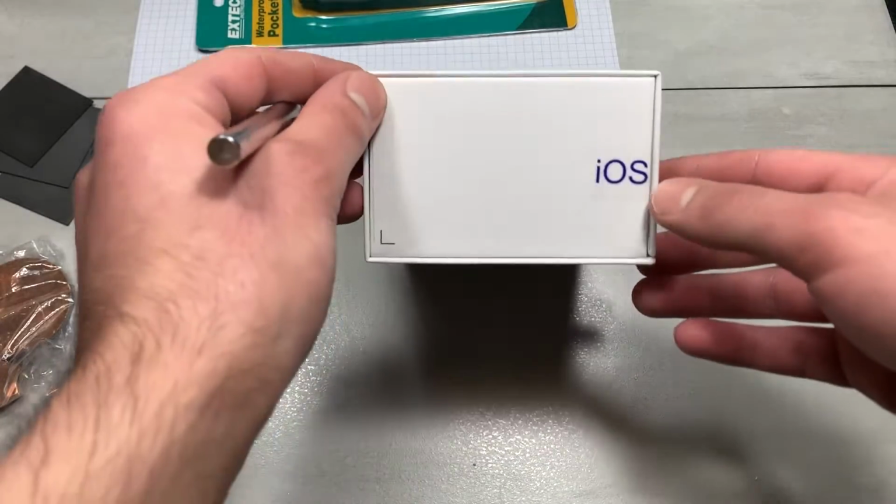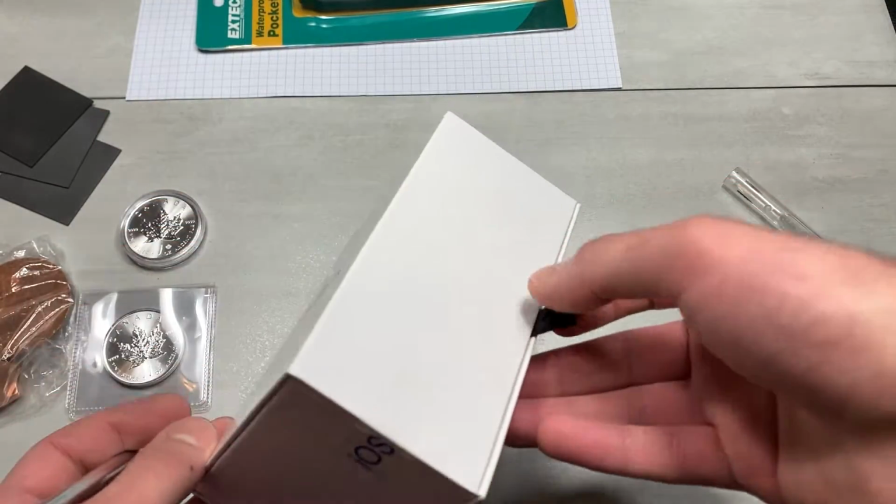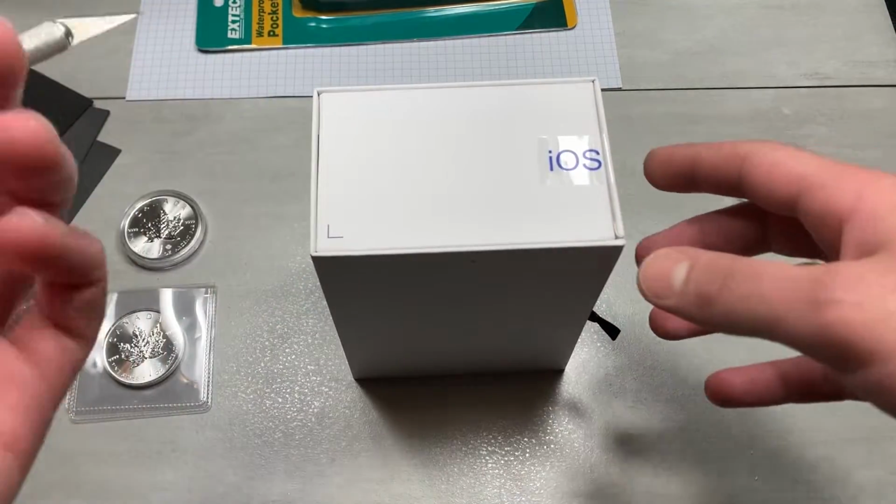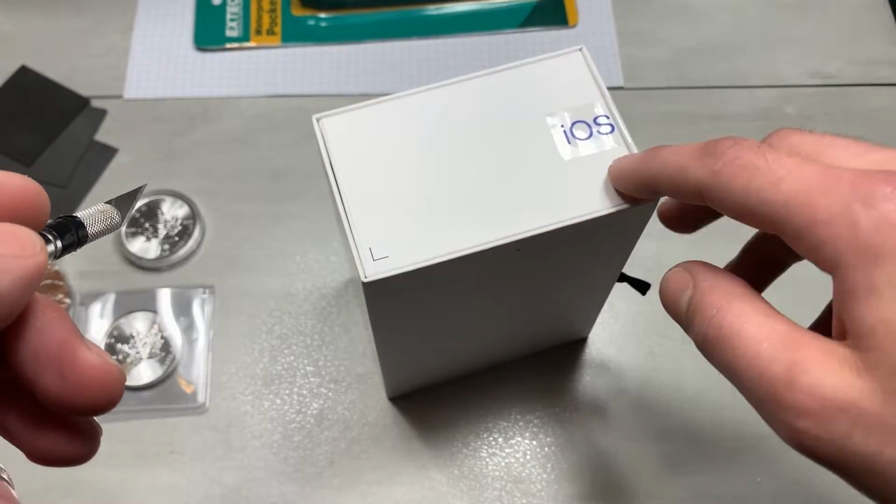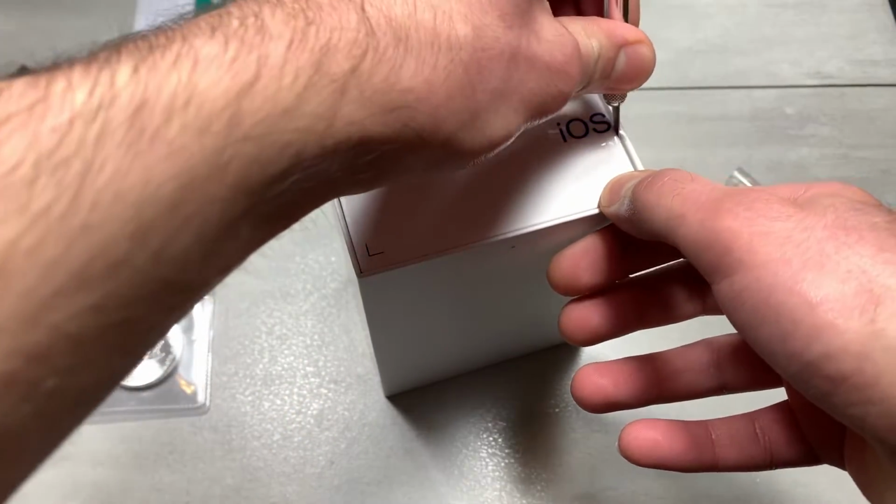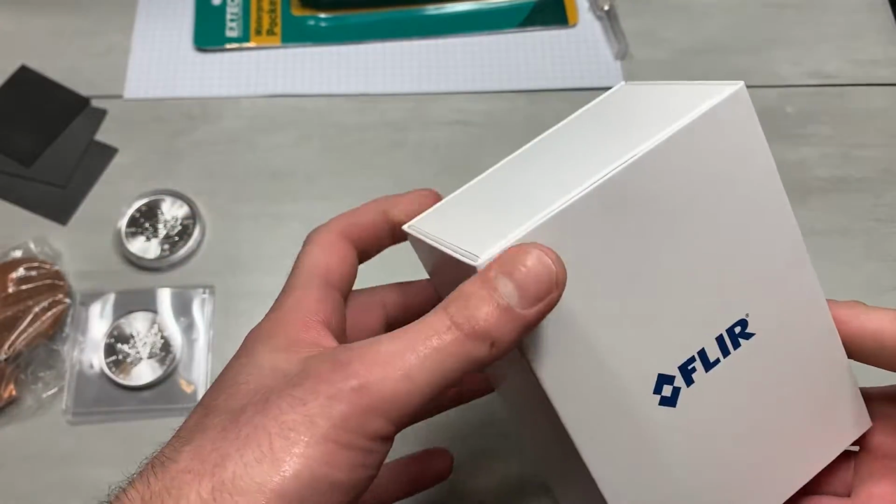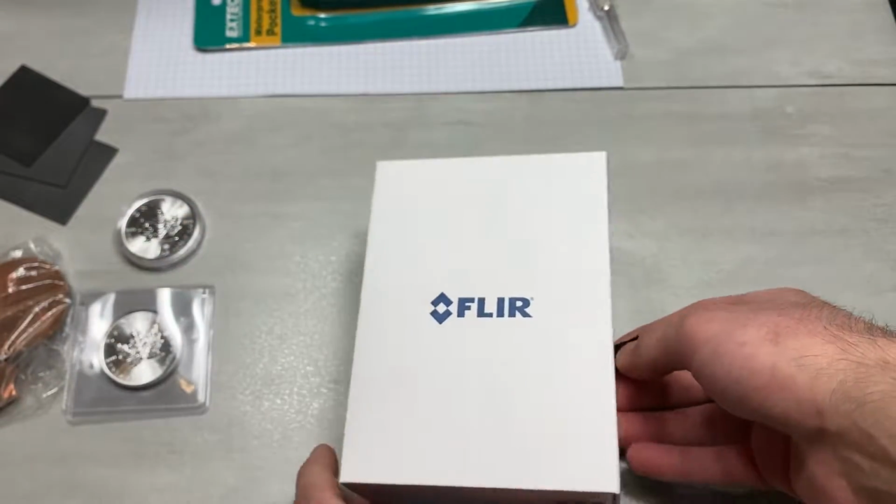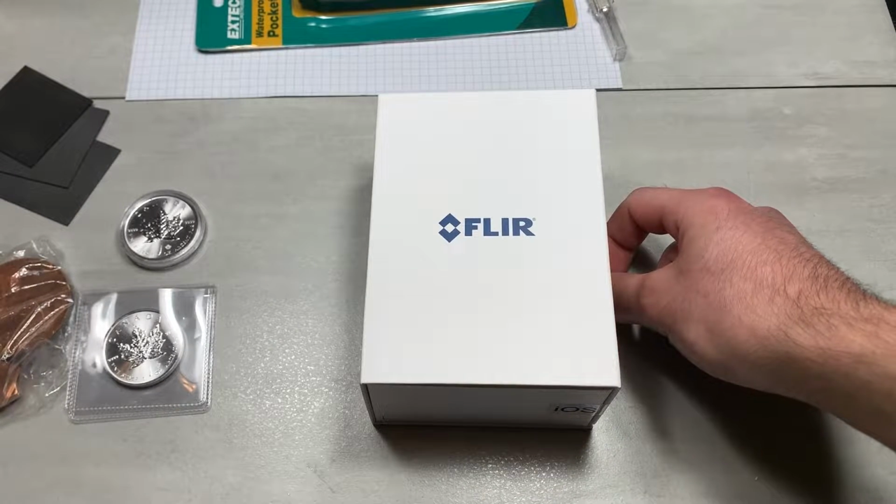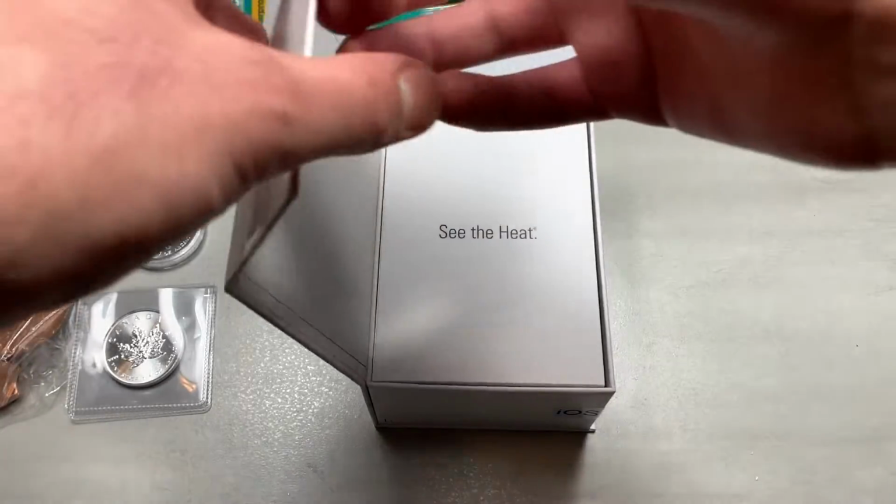So I am not sure whether the seal needs cutting. Yeah, it does, because this is going to open like a book. Or I'm assuming it is, because it's glued here, but not here. Never cut towards yourself. I need to change the blade on that. Oh yeah, it was like a book, as I said. Let me focus. So, FLIR One Gen 3 iOS unboxing.